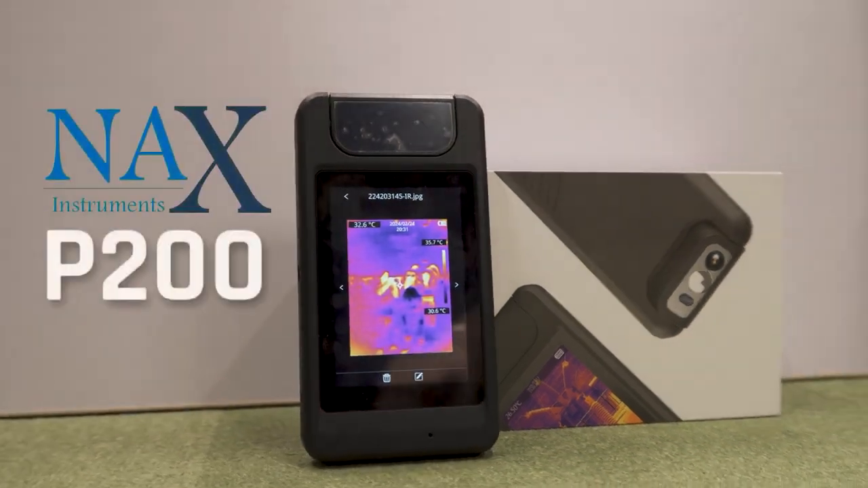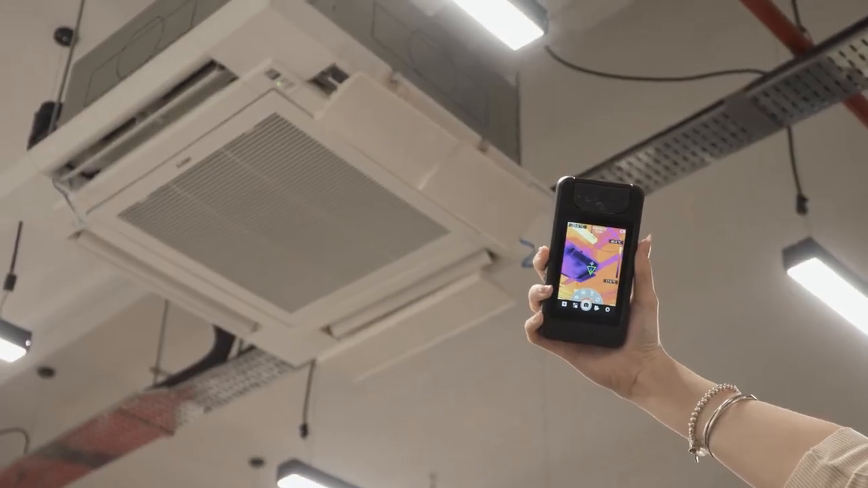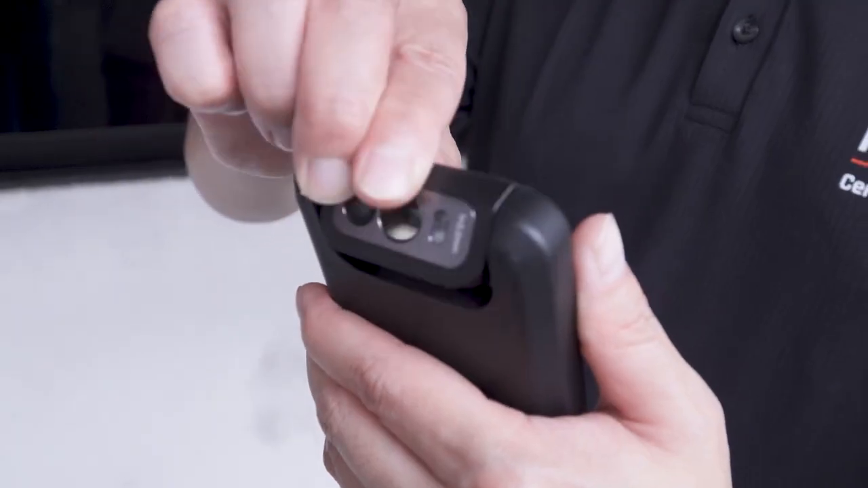This is the NAX P200, a pocket thermal camera that stands out from others for those who want the professional thermal camera without the professional price tag. For only $500, you get an adjustable camera that's really easy to use.